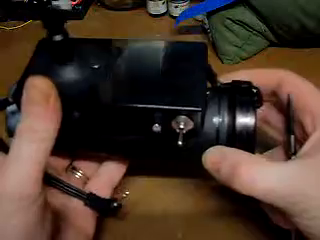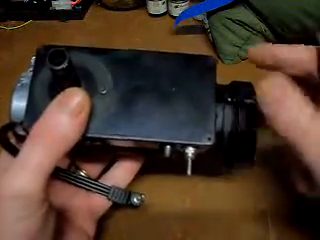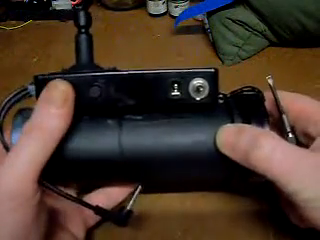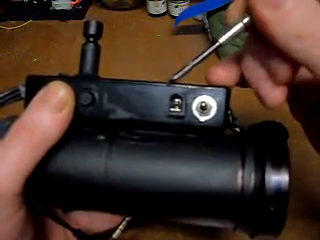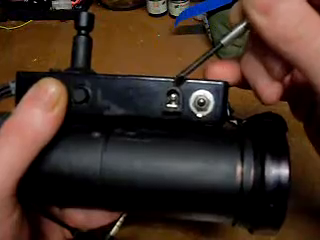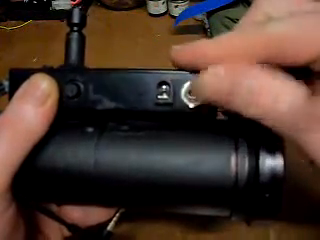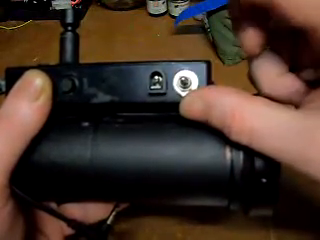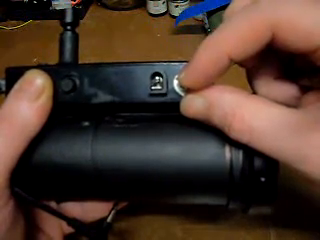Now, on the side of this unit, this is a plastic project box which I got from Maplin's for about £4. On the side here, this is our input jack, a 12-volt input. This is our on-off switch. We've got a toggle on there so we can have it on, or we can hold it down and have it momentary for spotting.